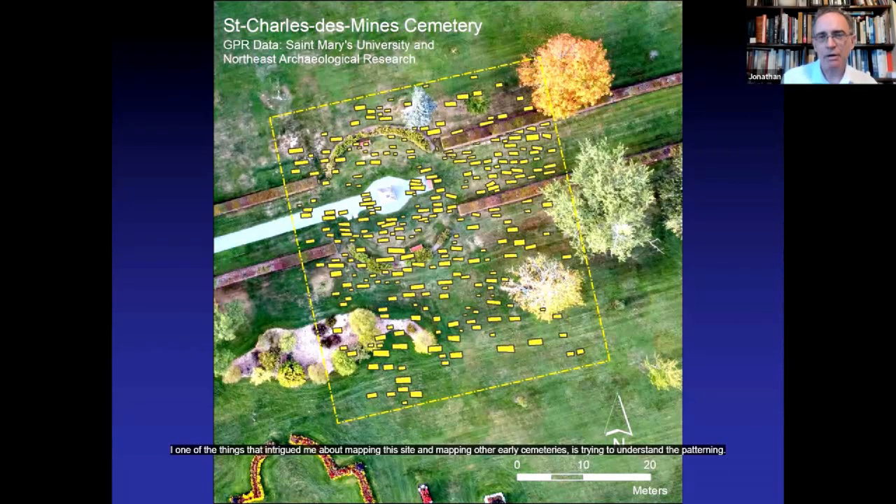The patterning of the burials is quite interesting. One of the things that intrigued me about mapping this site and mapping other early cemeteries is trying to understand the spatial patterning of the burials. Is there a section for children only, or are there zones where there are clusters, family groups?